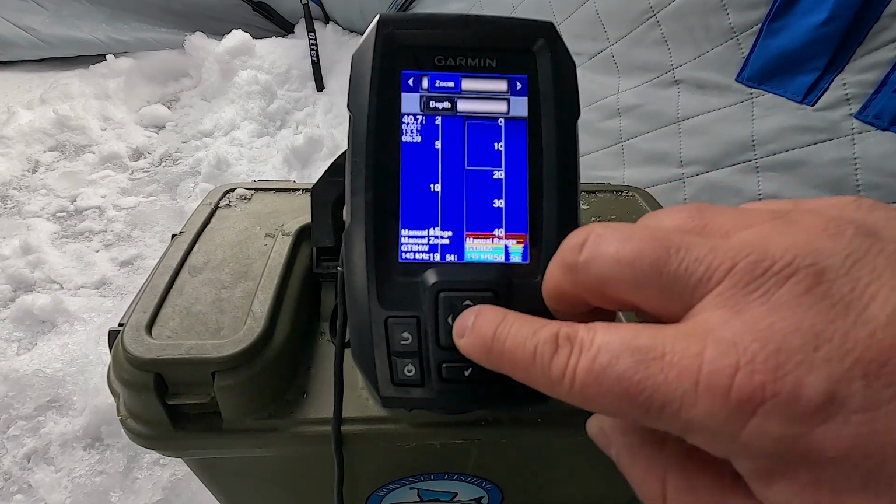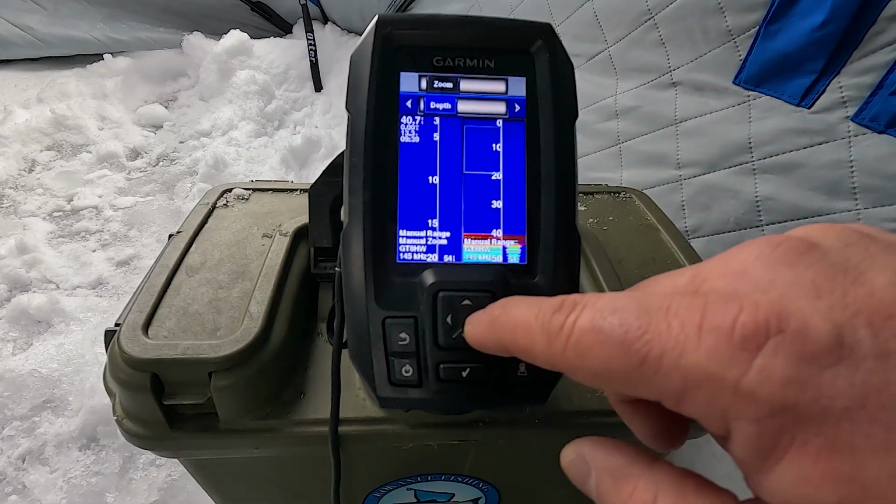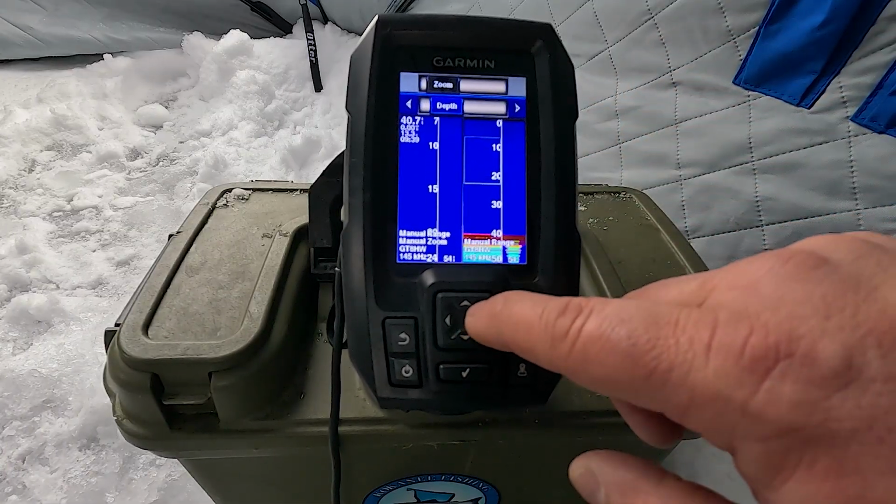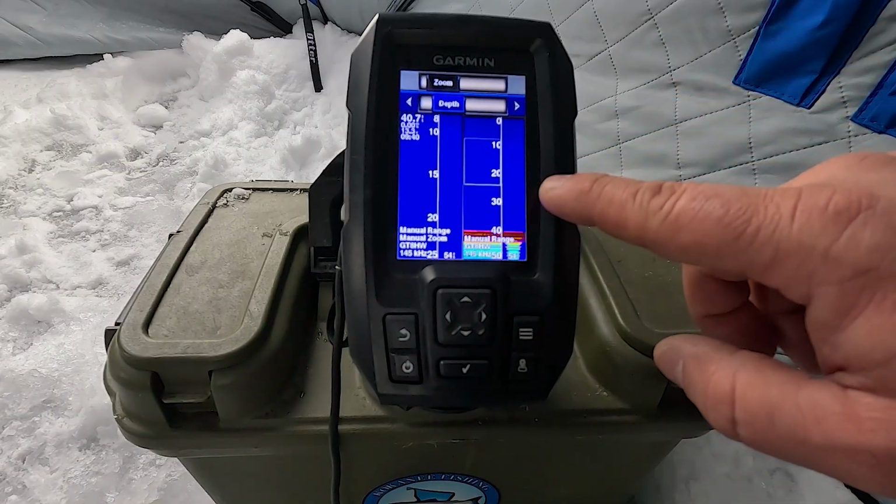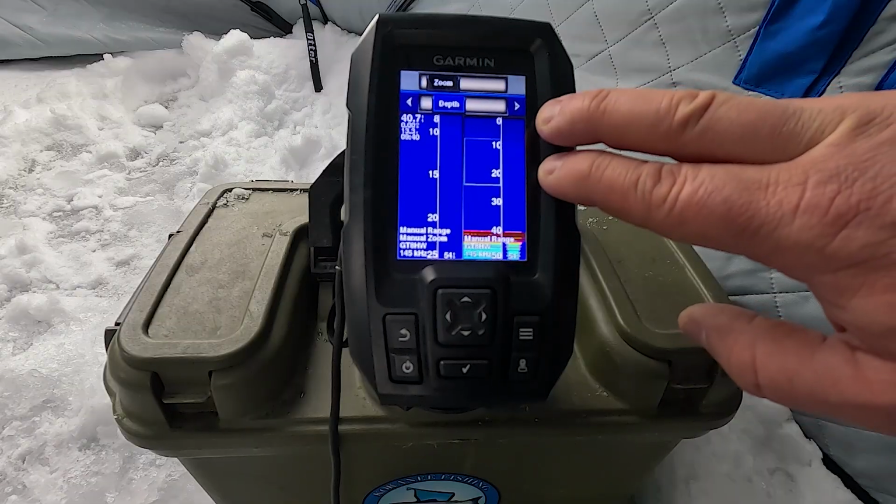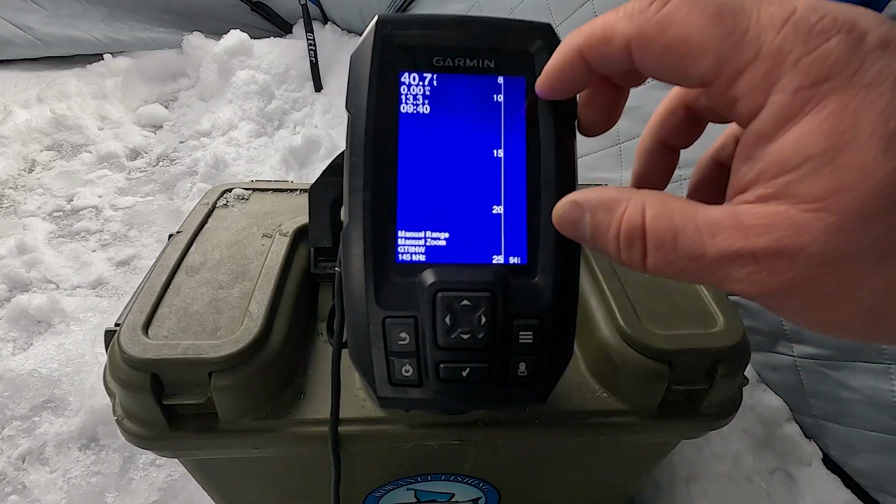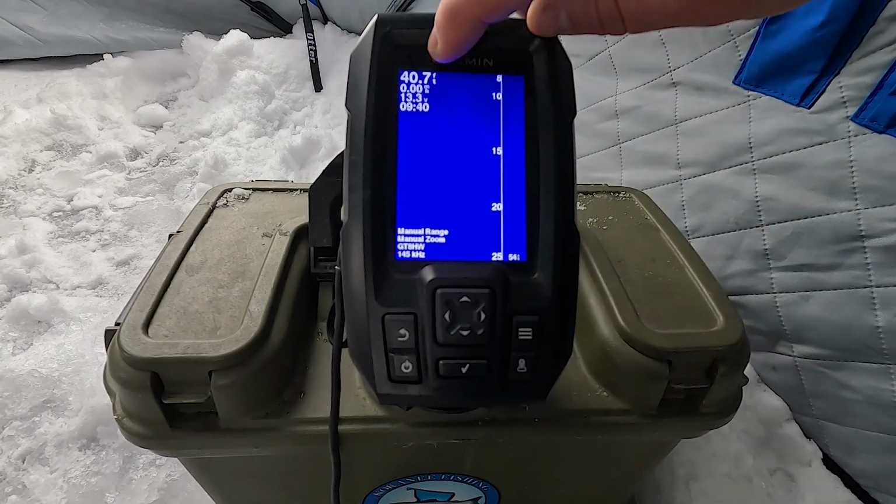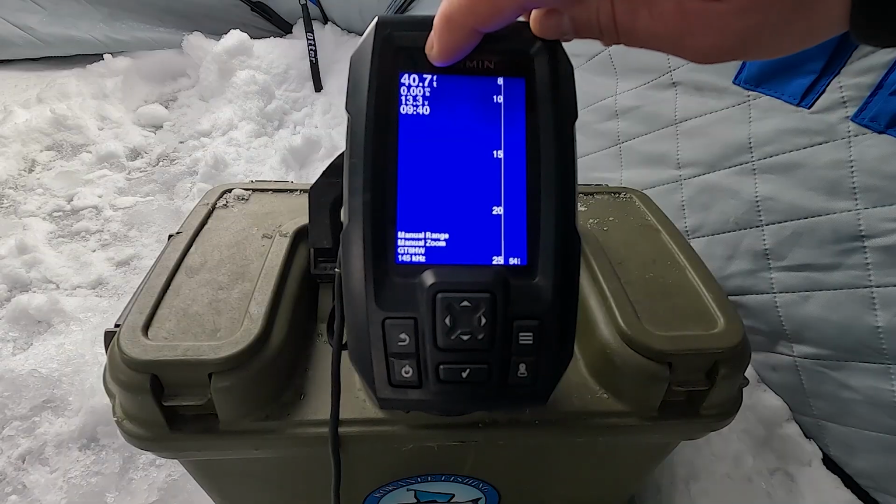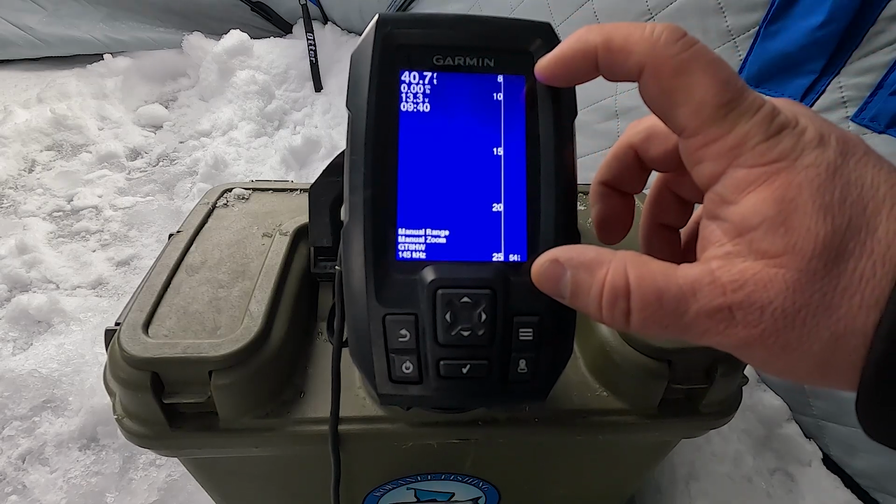And if you want to select the depth, you can actually move this down, and it will move it, say for example here, from 10 feet to about 25 feet. So you're only looking at that portion of the water column. Select it, and you can see on the fish finder 10 feet to 25 feet, even though I'm in 40 feet of water. This is a very valuable tool to use when you're targeting kokanee or suspended fish and you only want to see a portion of the water column.